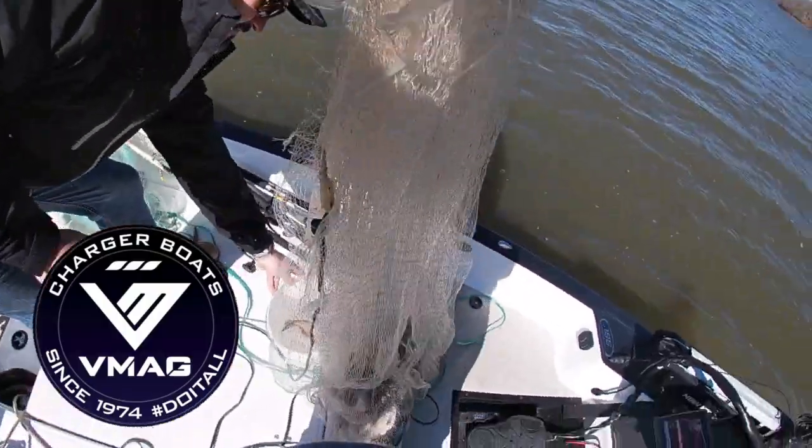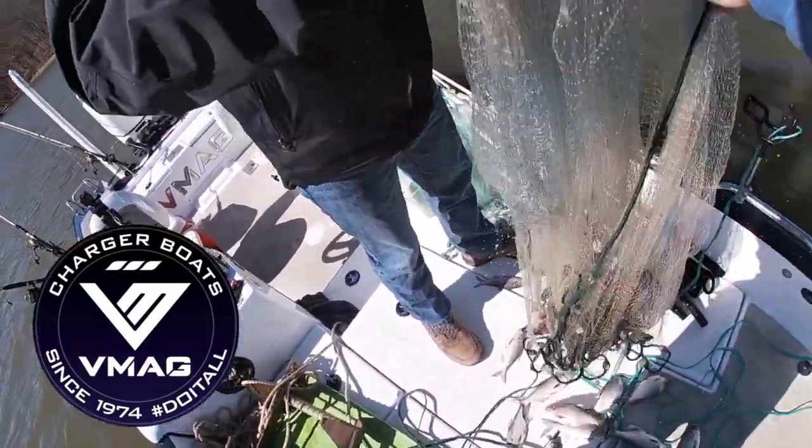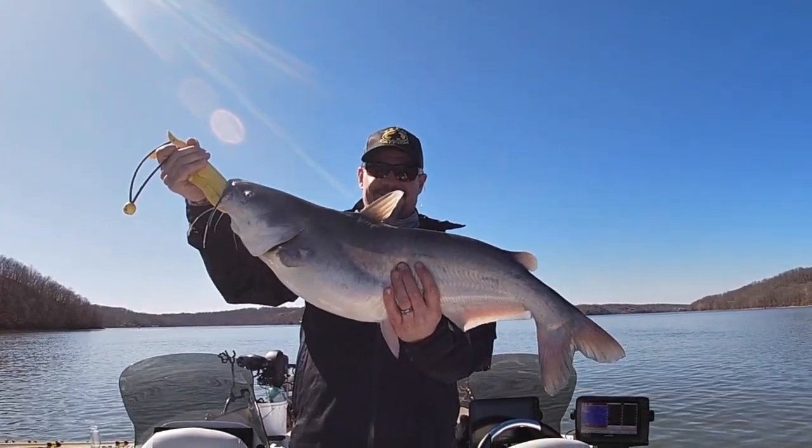Hey, my buddy Todd and I had a great time fishing in the Charger VMAG up at Lake of the Ozarks on the Osage River arm. We were successful at finding our bait quickly, and we caught some really nice blue cats.